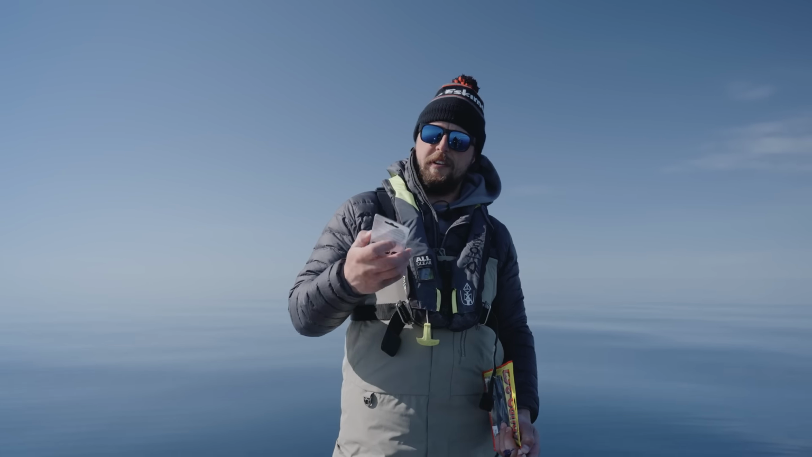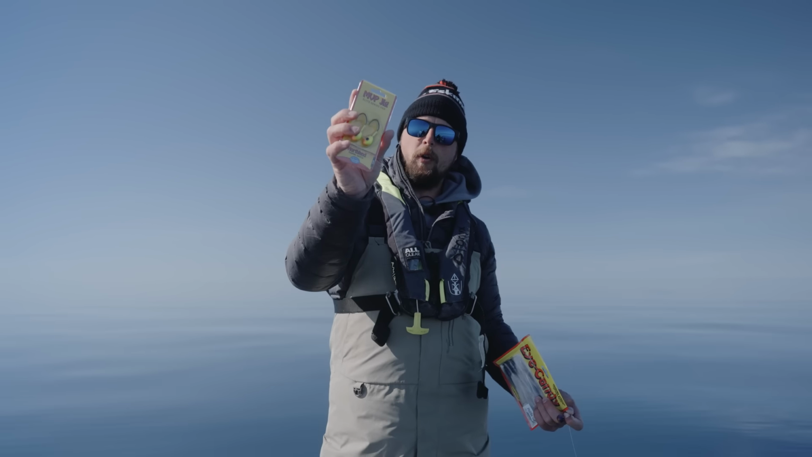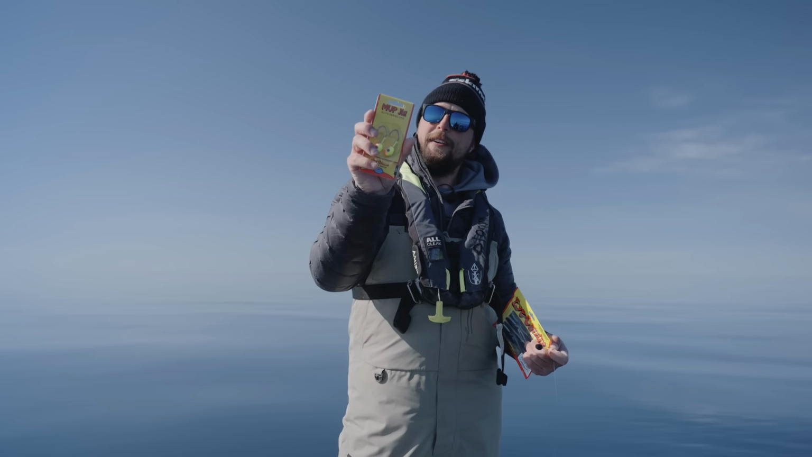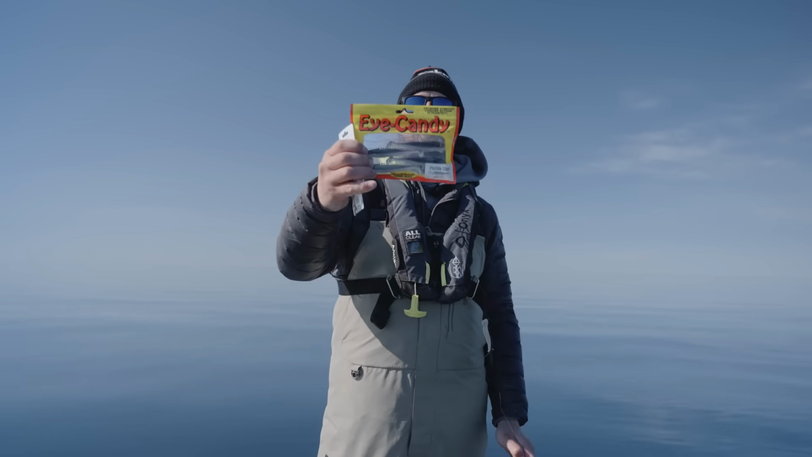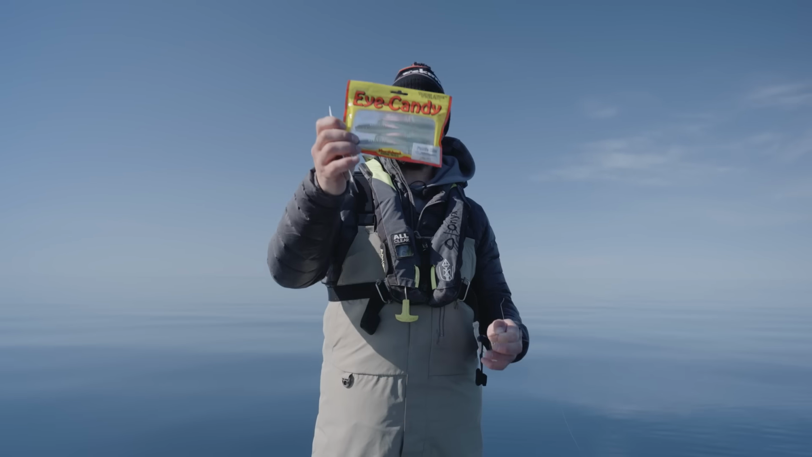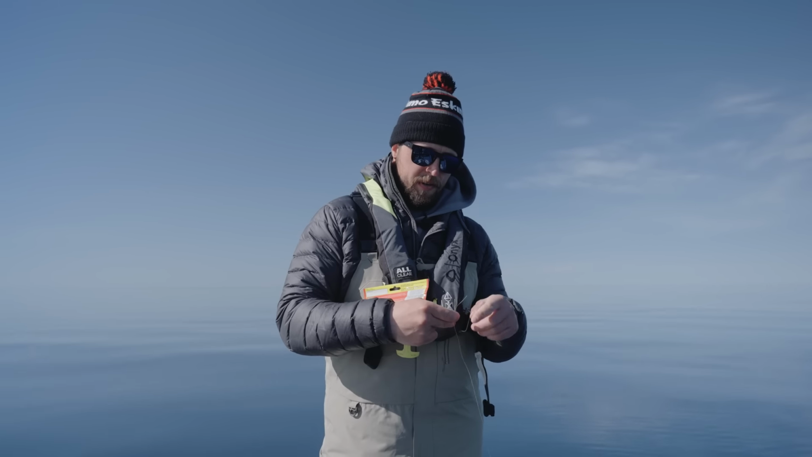All right, so what we're using here is the MVP jig from Northland Tackle. New sizes, 3/4 ounce and 1 ounce. Ideally designed for walleyes in heavy current situations, but the trout fisherman in us says it's the perfect trout bait. And then we have the Eye Candy plastics. Again, the exact same baits I'd be using if I was walleye fishing in very heavy current situations, but it's perfect for casting out here on Lake Superior for trout.